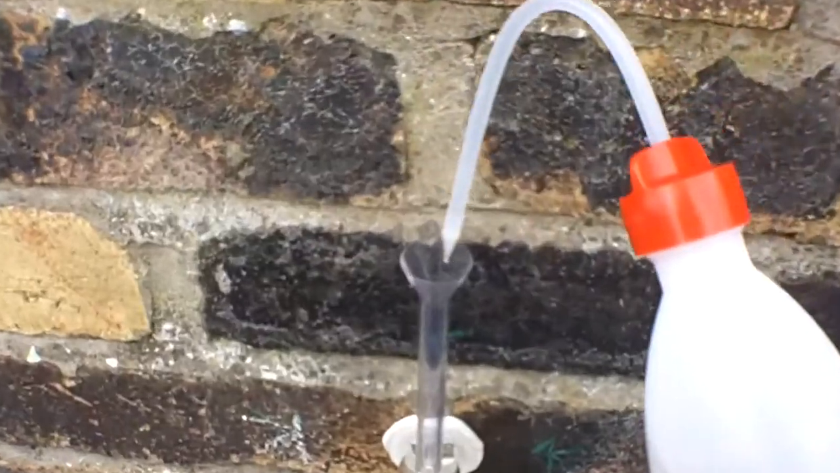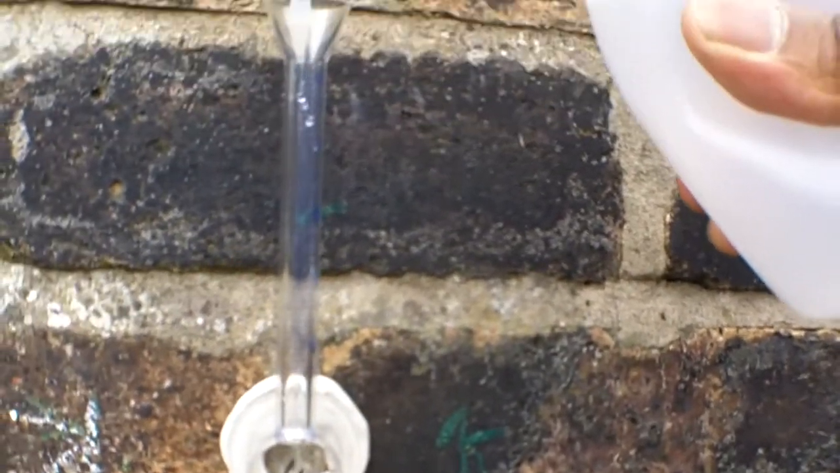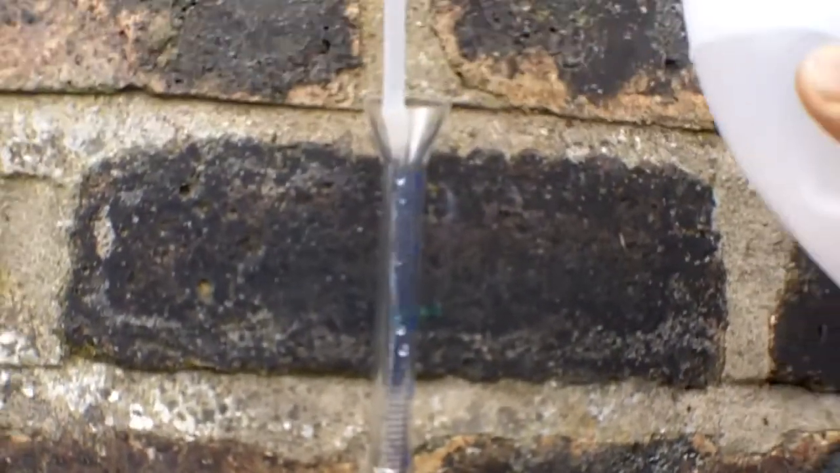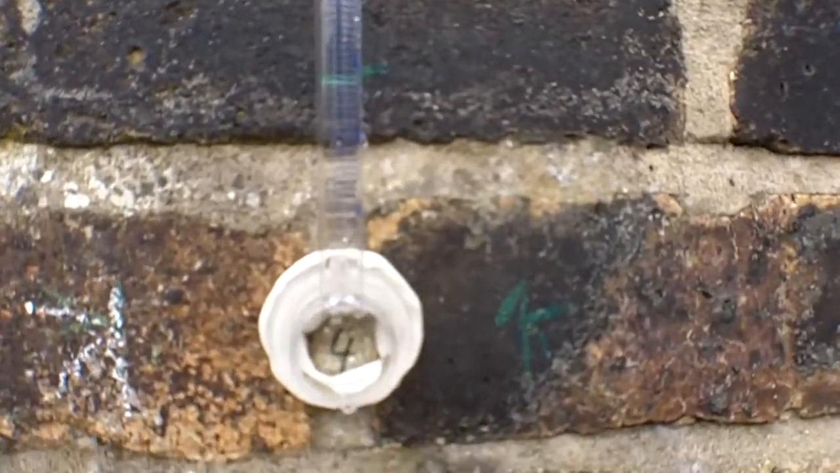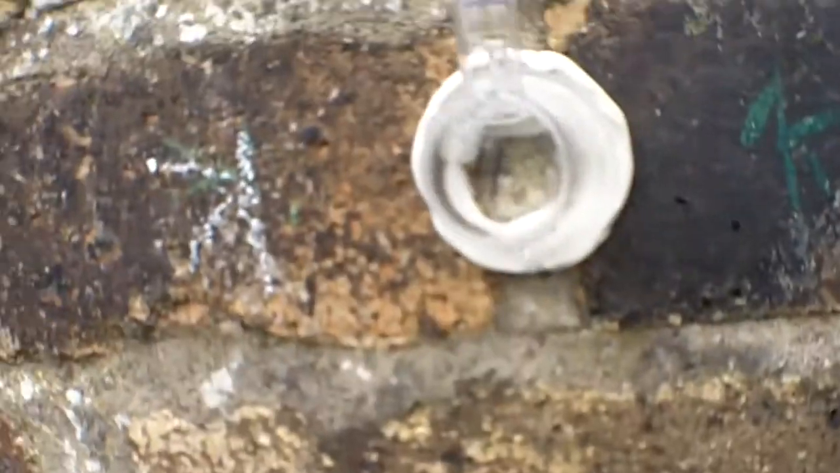Okay, so what I'm going to do is fill this one up so you can see how you fill it up. Obviously what you try to avoid is getting too many bubbles in there and also going above the fill line. So let's have a look. I don't know if you can see that. Okay, so we're nearly there. So that is in the course.